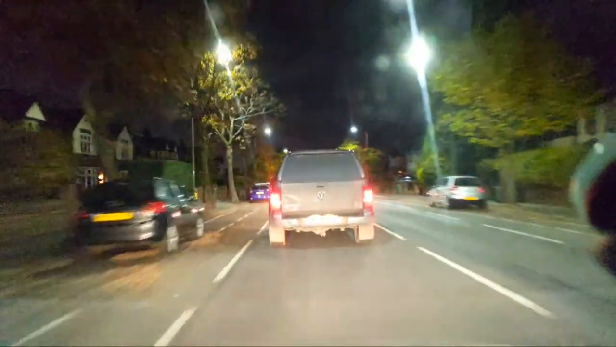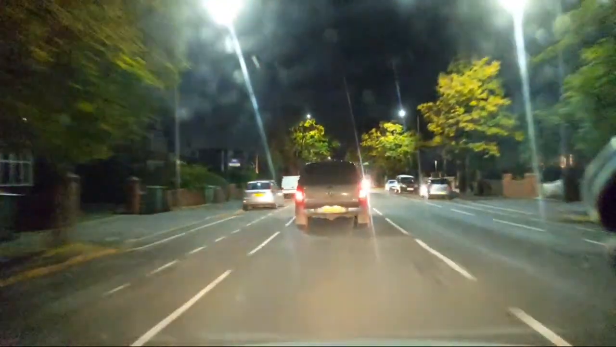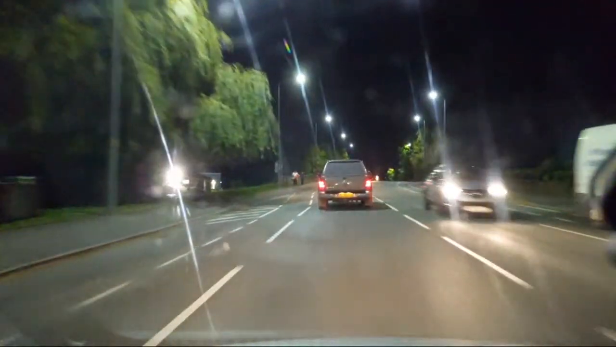Just look how far it's got him. I'm saying him because I'm 90% sure that's going to be a he. I imagine he's going to do it at the next set of traffic lights, because at the next set of traffic lights, if we're on red, they filter right. 2 lanes, left-hand lane to go straight on or turn left, and then the lane on the right to go right.